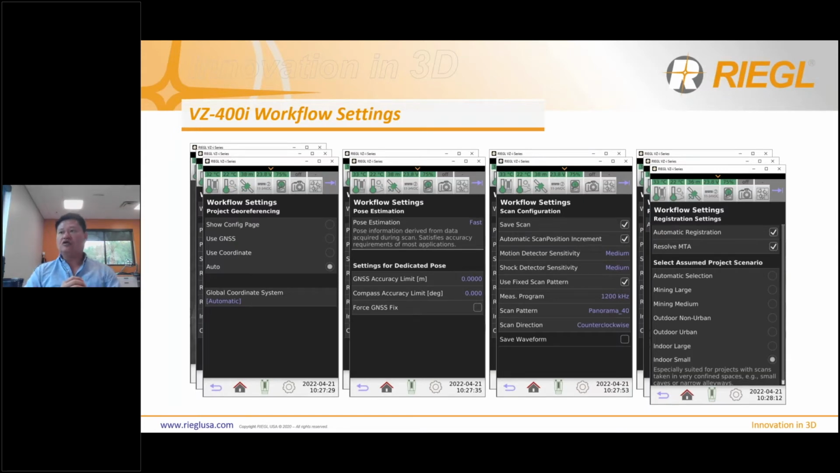Of course, this could be changed as well. That's why I like to do it after the first couple of scans, because it allows me to pick the right scenario and also make sure the first couple of scan positions are good, so that I can be confident that the continuing scan positions 2, 3, and 4 are all good to go. But nevertheless, if you do check it, make sure you pick the right scenario, and also check resolve MTA, because at 1200 kilohertz, you will cause an MTA issue. It's because of multiple times around for the max distance of 250 meters, and there's targets in between.